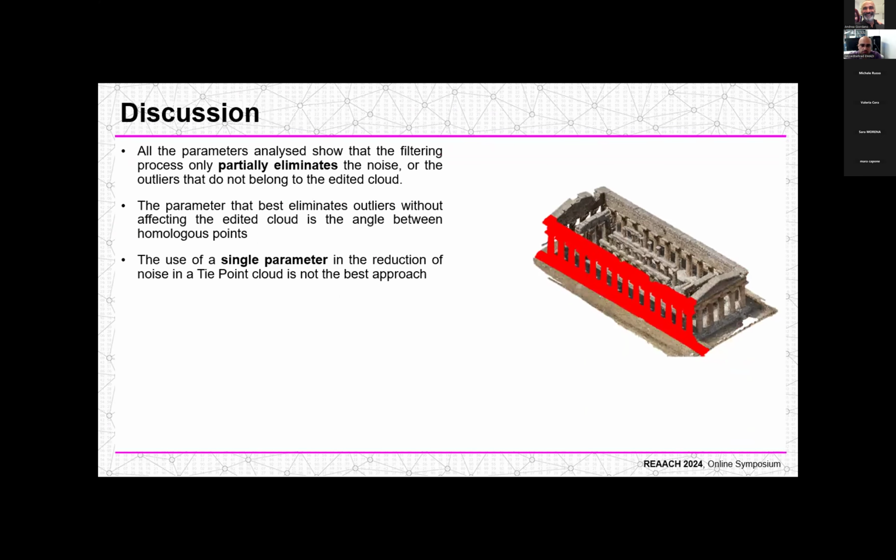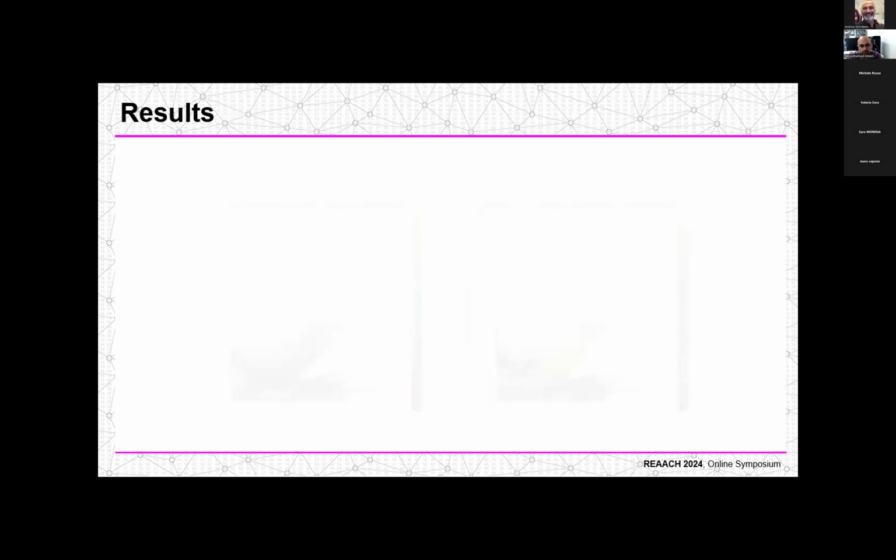Feature analysis shows that the use of a single parameter in the reduction of noise in a point cloud is not the best approach. The parameter that best eliminates outliers without affecting the cloud is the angle of intersection. The problem with this parameter is that as the angle value increases, more outliers are removed. But after the threshold value, points belonging to the cloud are simultaneously eliminated, so that the density of the cloud does not allow a good description of the object.